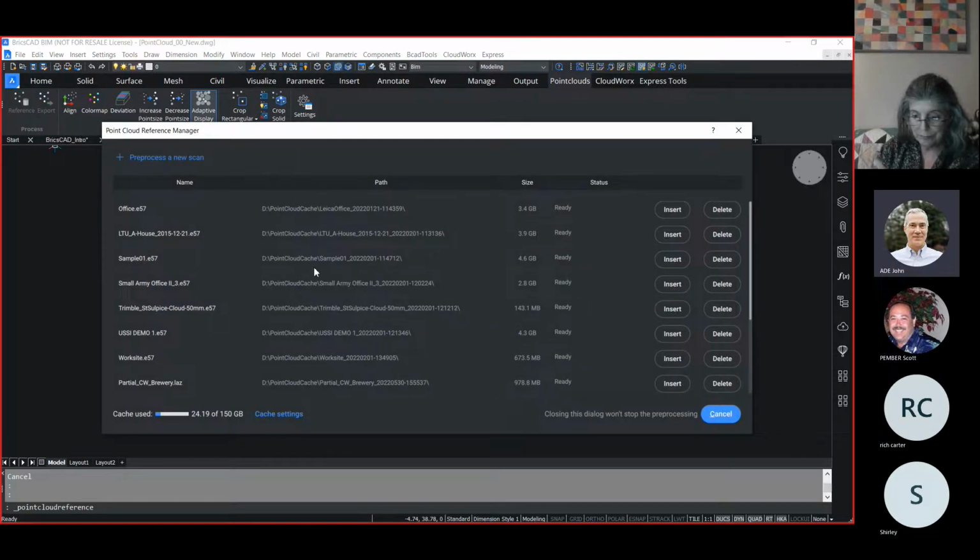We use the reference manager to insert a point cloud into our drawing. When we reference a point cloud to a DWG in Bricscad for the first time, it is pre-processed, which optimizes the point cloud, prioritizing those points that are most relevant.